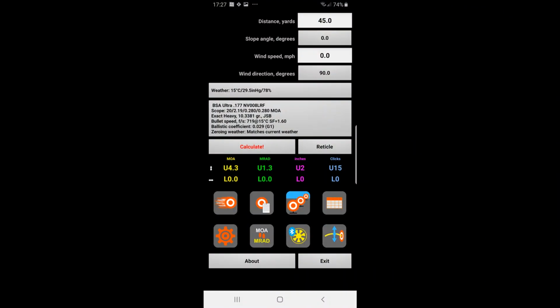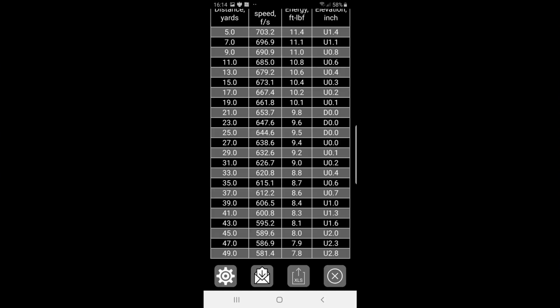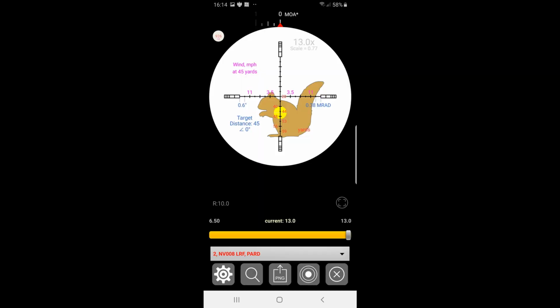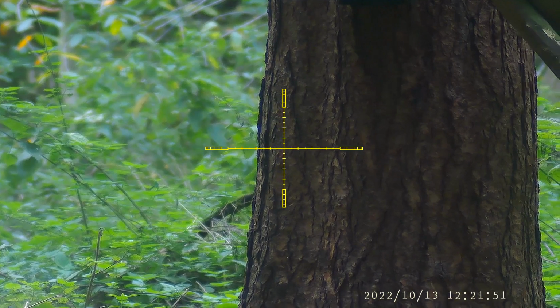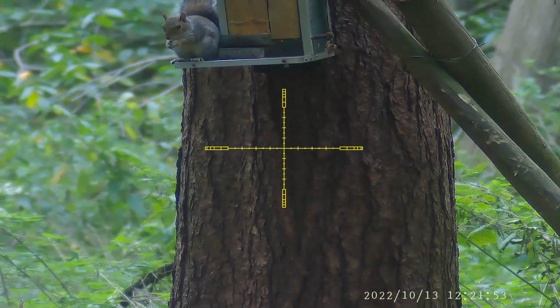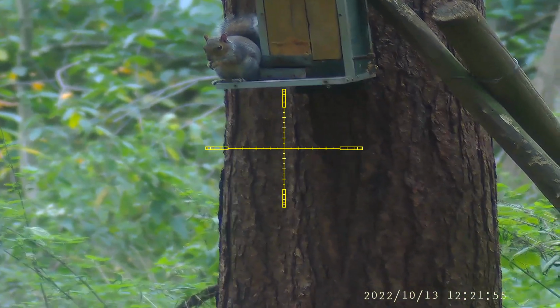I input the data into Strelok, as you can see, 45 yards at the top. Clicked on calculate, which gives me 2 inches of holdover. As you can see from this chart, that 2 inches holdover, 8 foot-pounds energy left at 45 yards. This is the reticle view, showing the amount of holdover graphically. Shortly afterwards I did in fact shoot a squirrel off that tree, but forgot to press record.